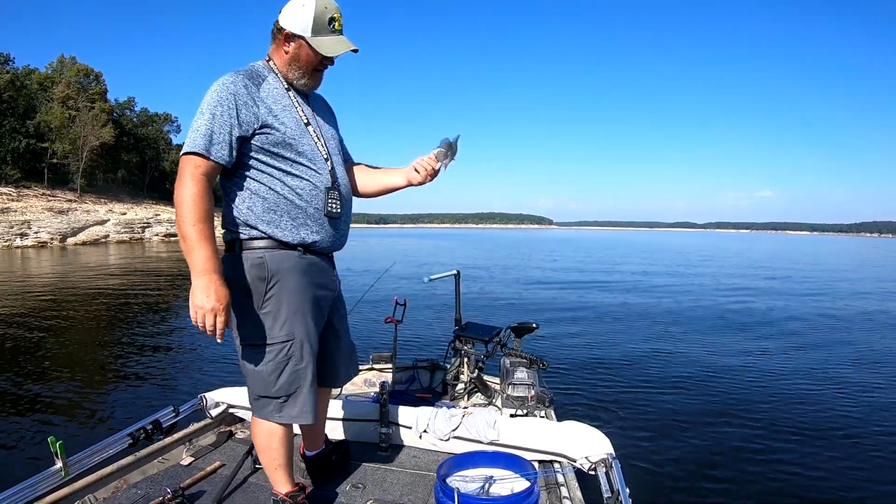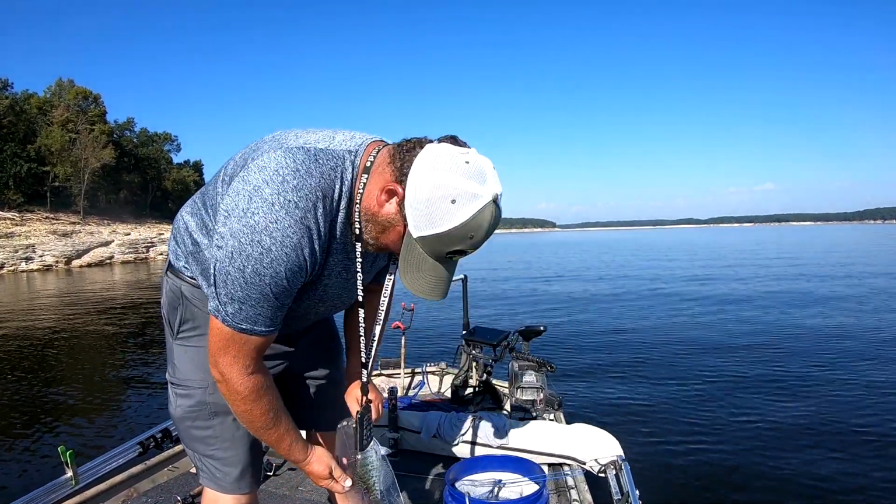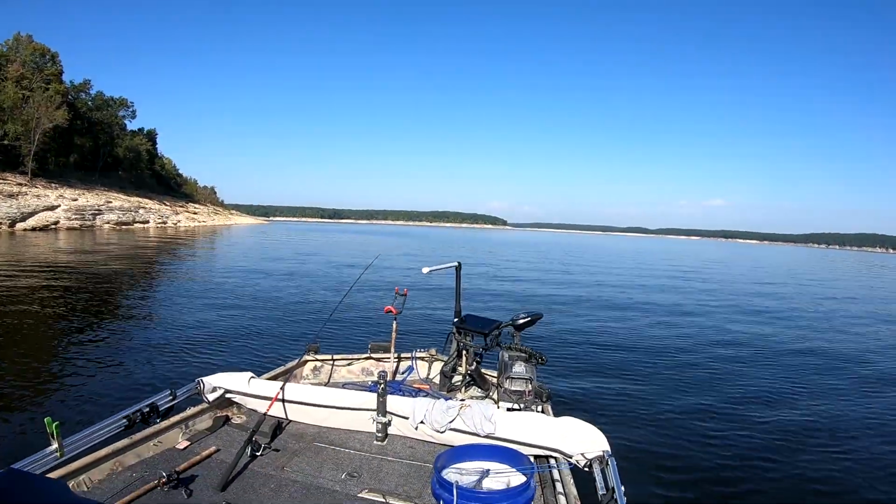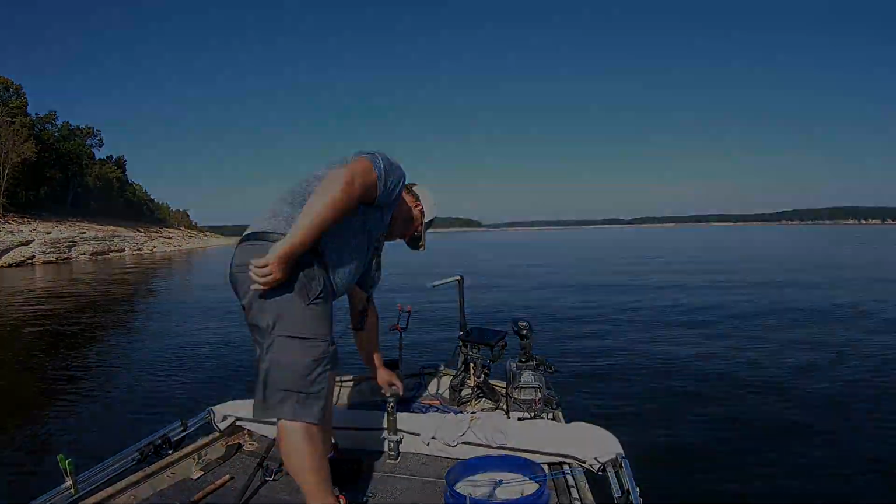I see a better fish down there. What I'm pulling up ain't better. That one is. Yeah, he's 9.5 inches. Starting to lose faith in my little honey hole here.